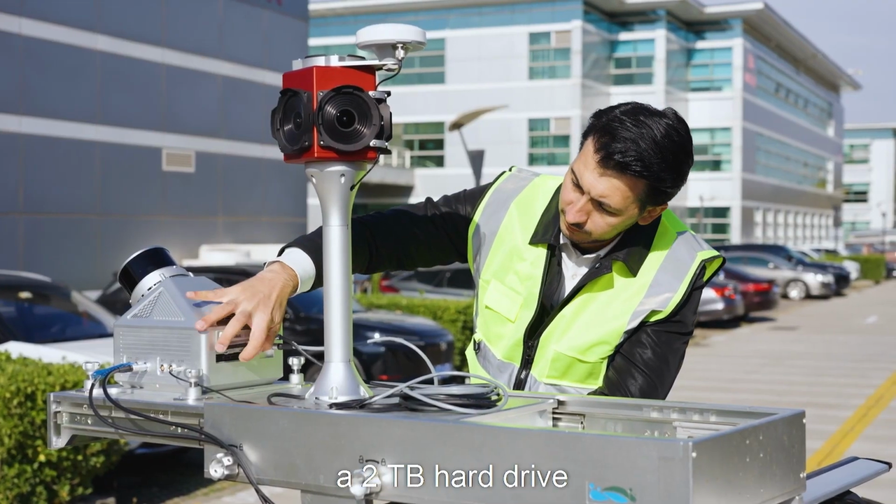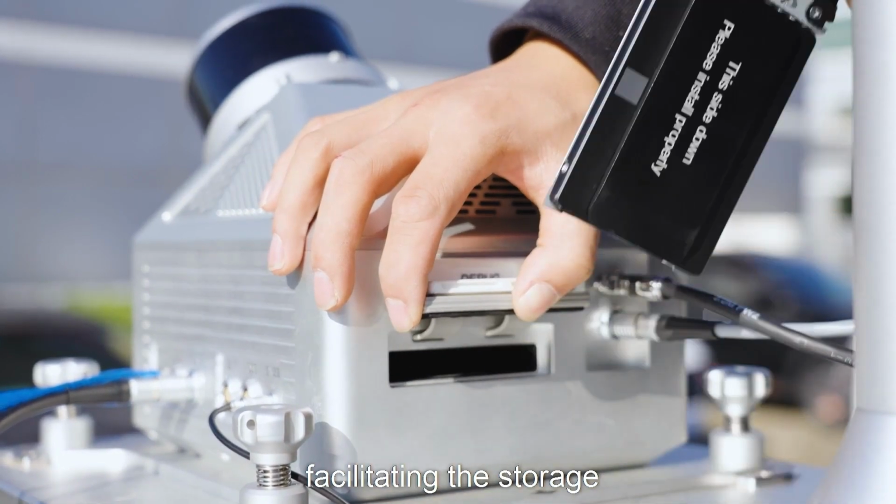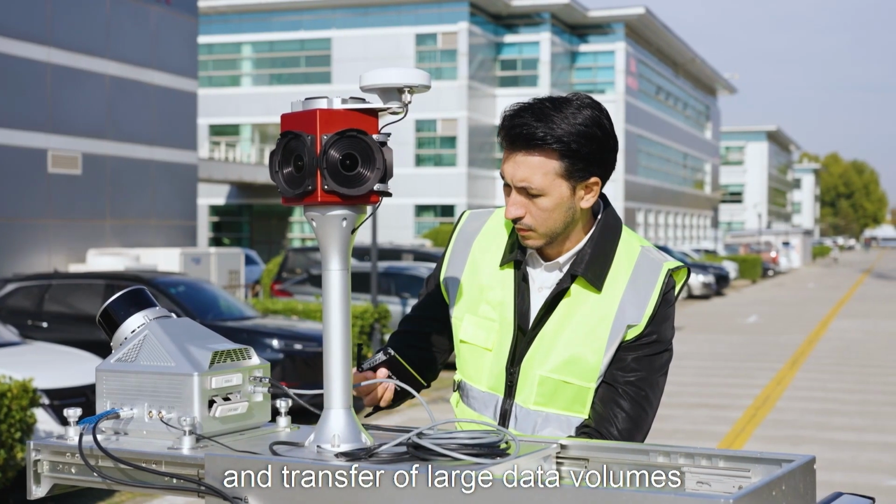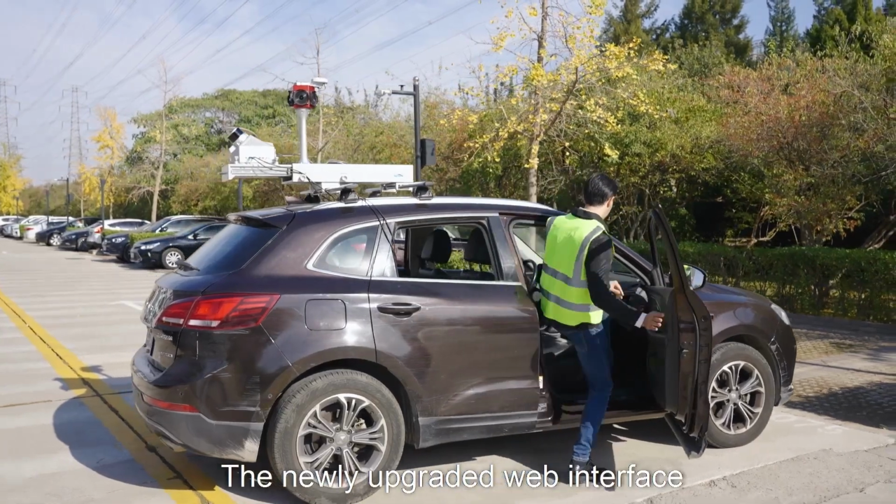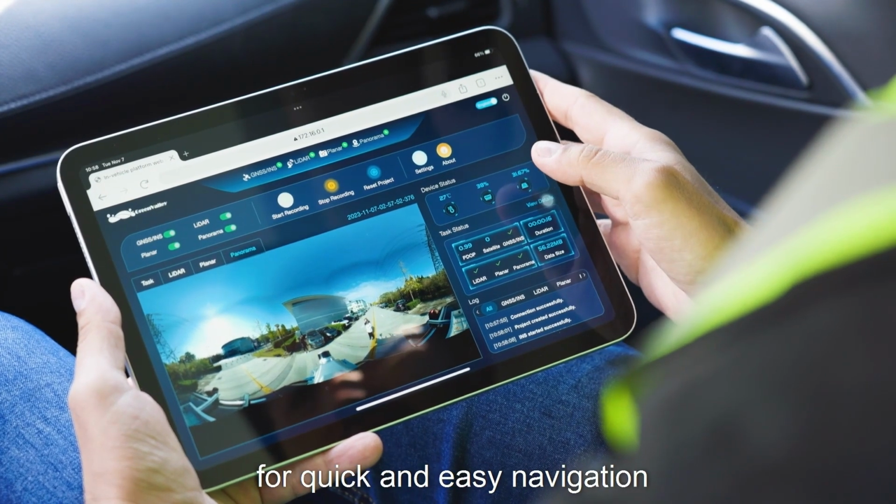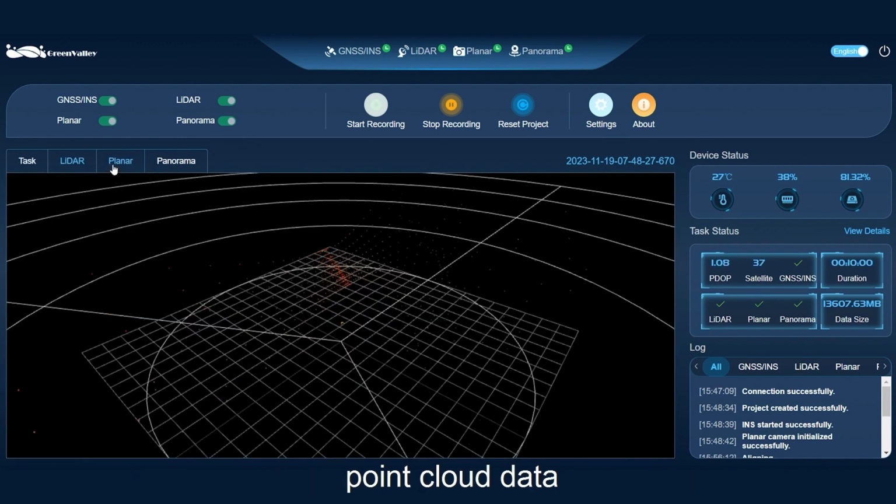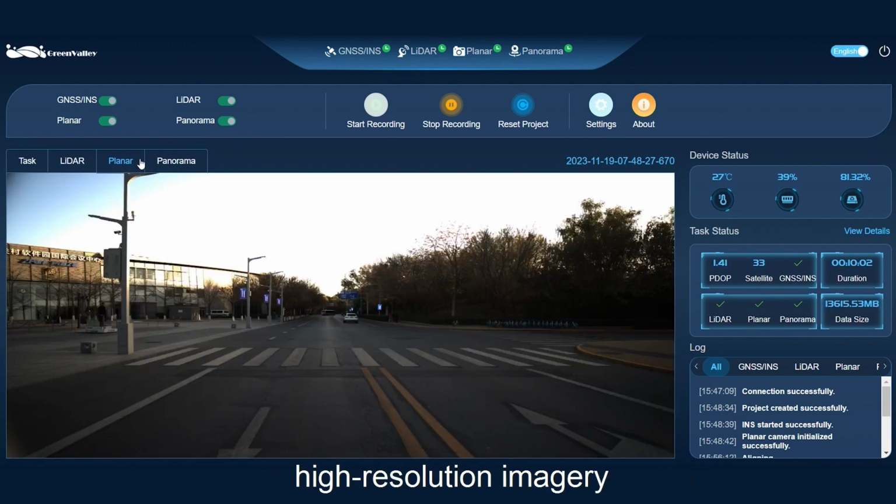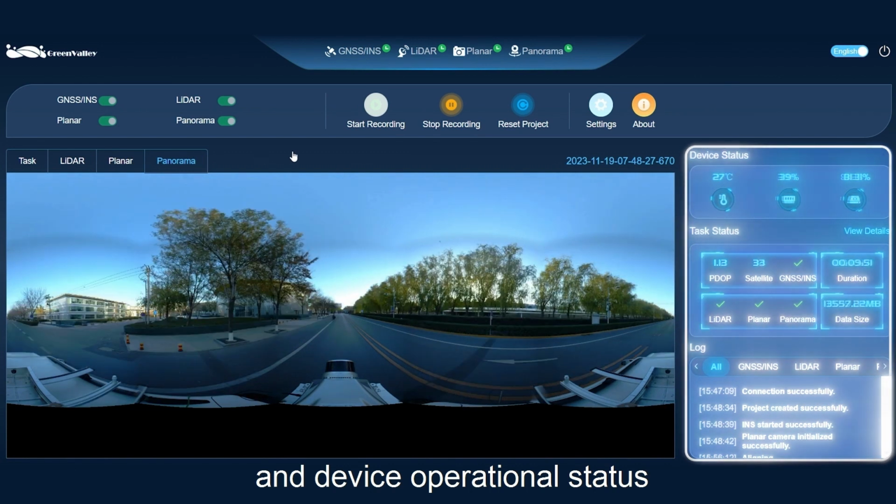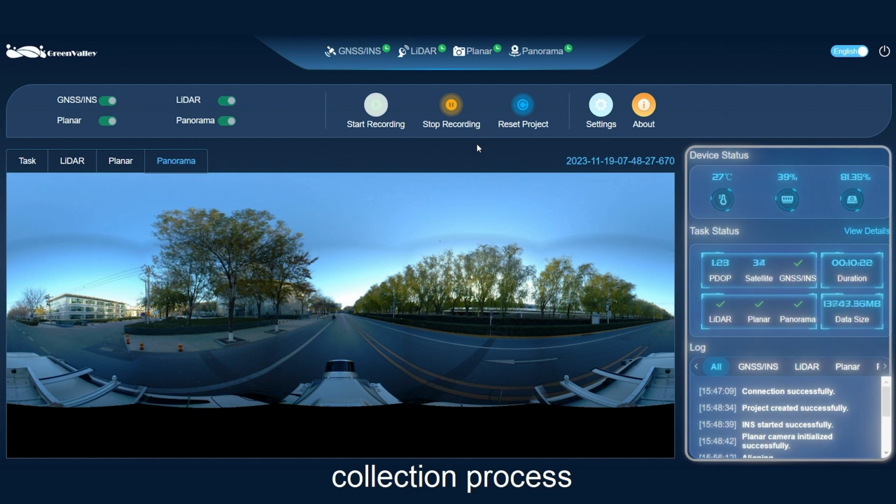It also supports a 2 terabyte hard drive, facilitating the storage and transfer of large data volumes. The newly upgraded web interface boasts a user-friendly button design for quick and easy navigation. It provides real-time visibility to collection routes, point cloud data, high-resolution imagery, and device operational status, ensuring that you are in control of the data collection process.